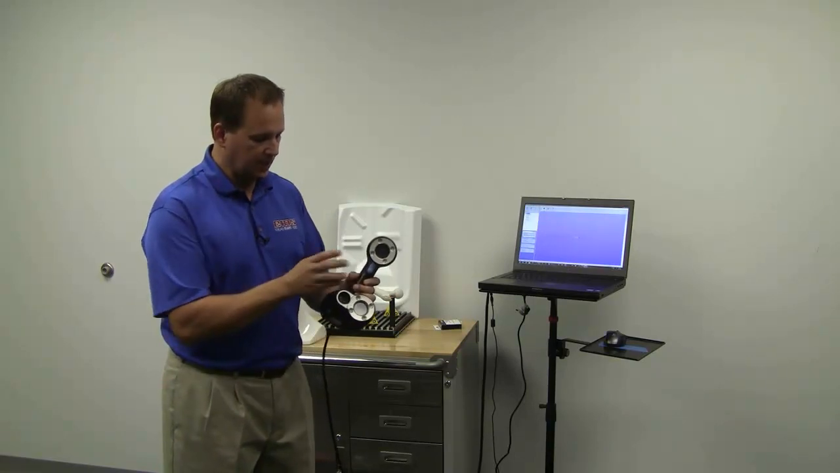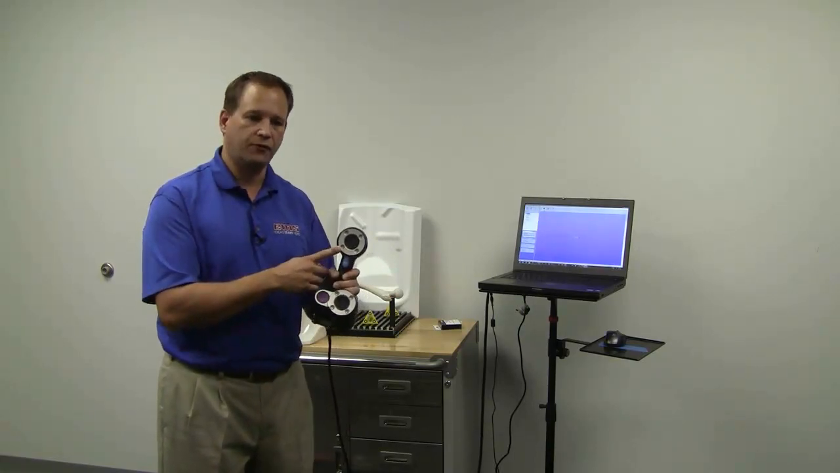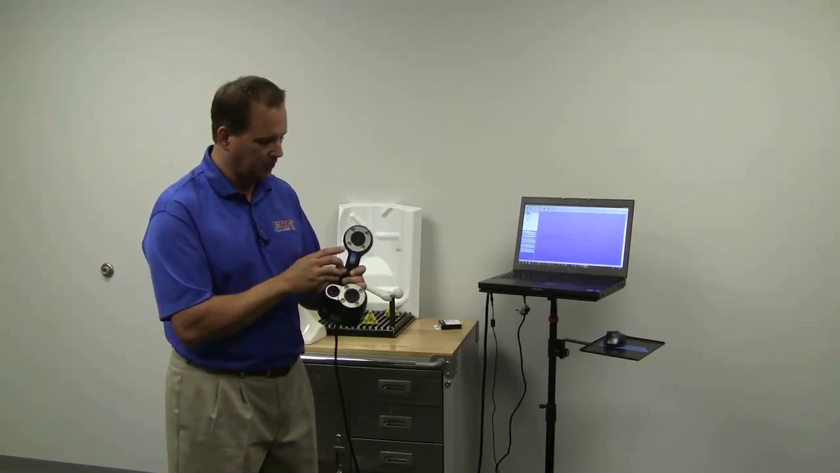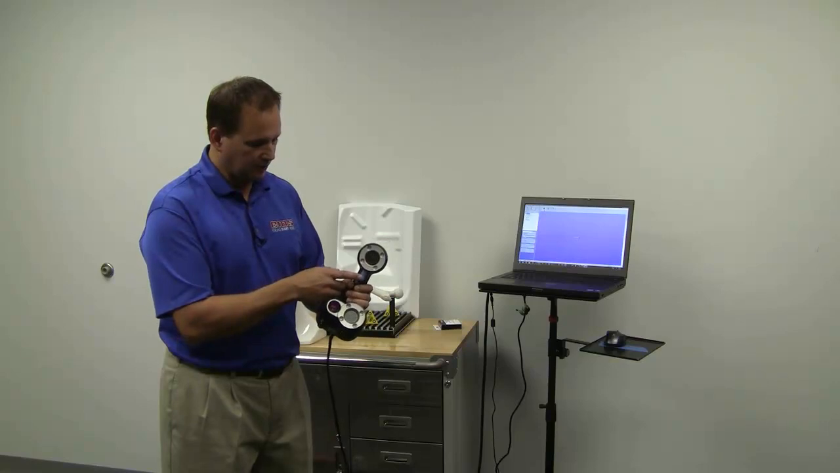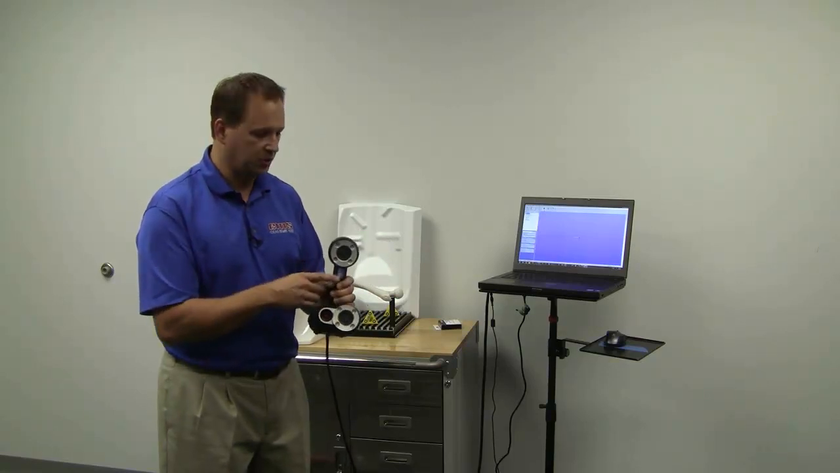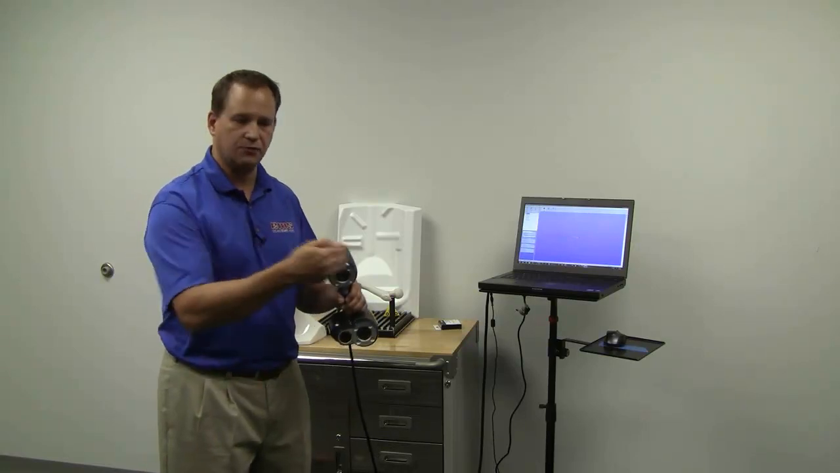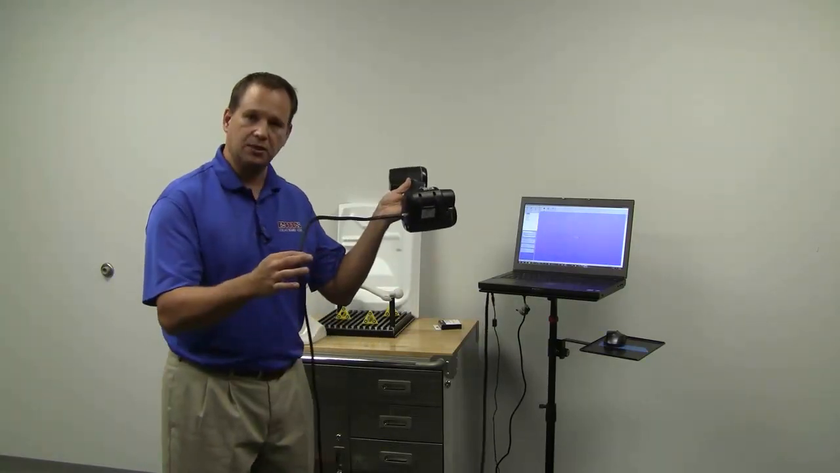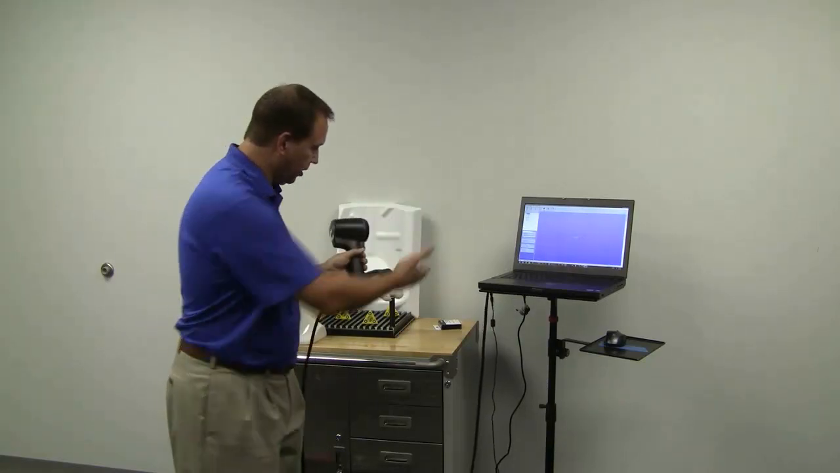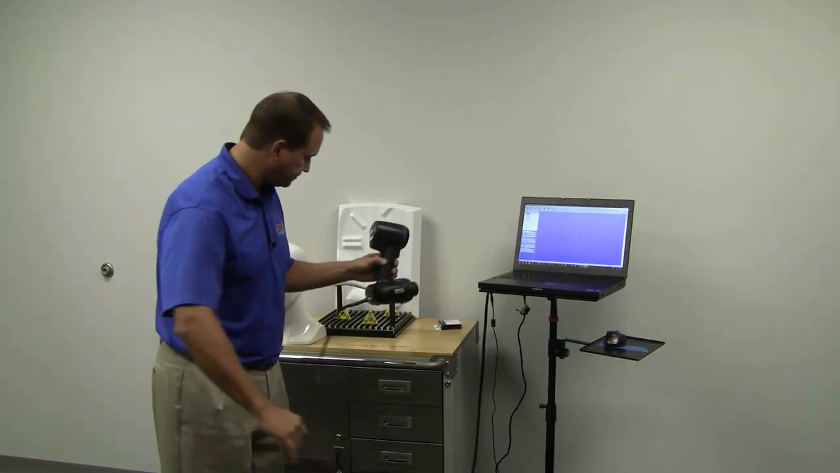But other than what I've pointed out, there's also some LEDs here. Those are for targets, which I'll explain in a few minutes, but those light up reflective targets. There's basically the trigger right here. You just pull the switch to scan. And there's a couple readout lights up here on the top that tell us if we're too close or too far away. And that's really it. It plugs into a single USB cable that you plug into any computer, and you're ready to start scanning.